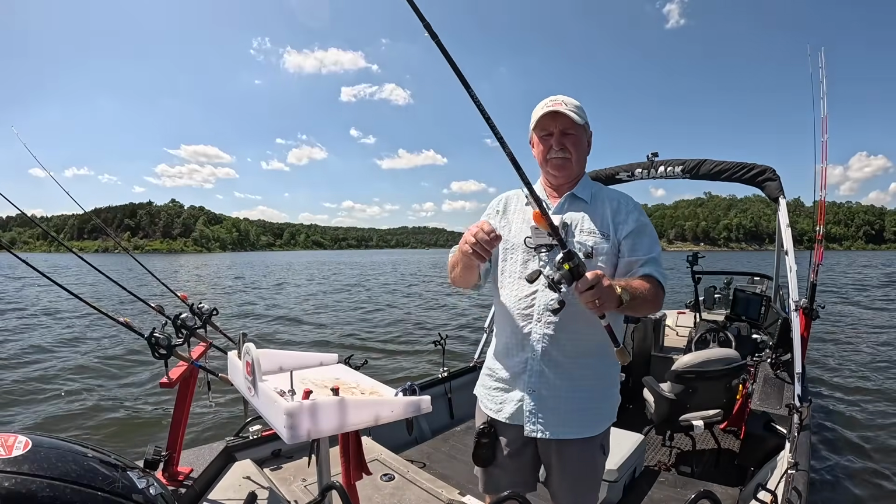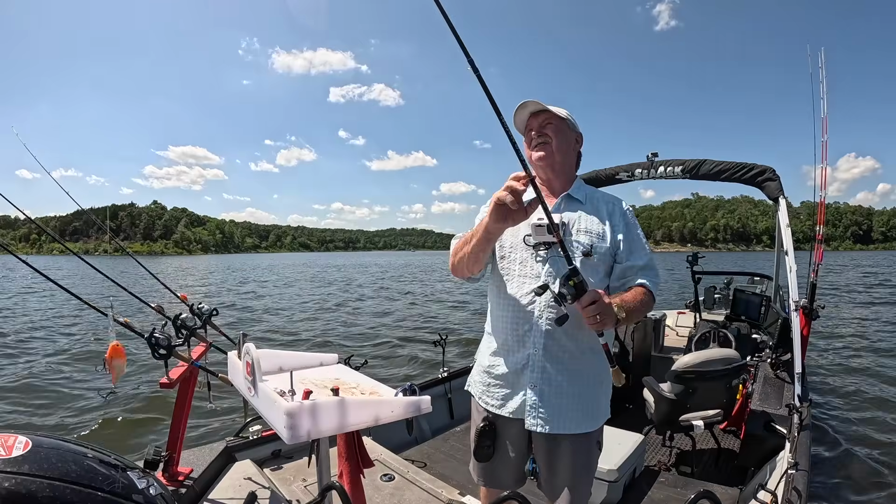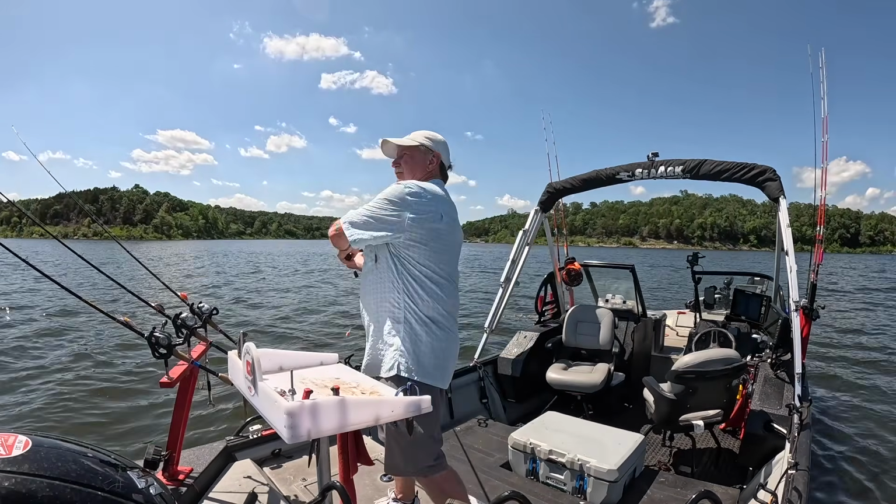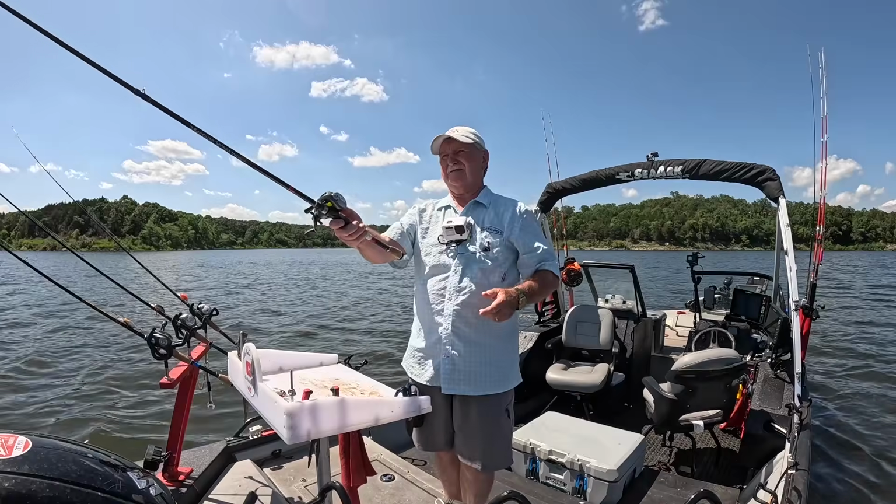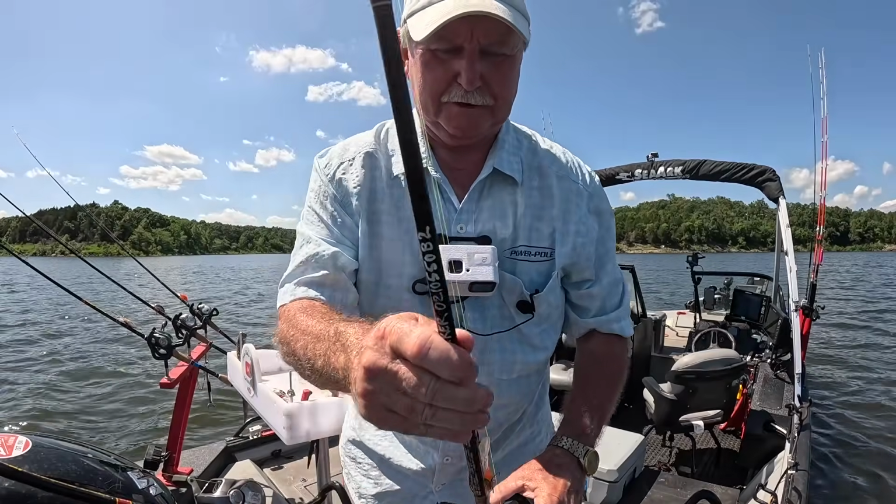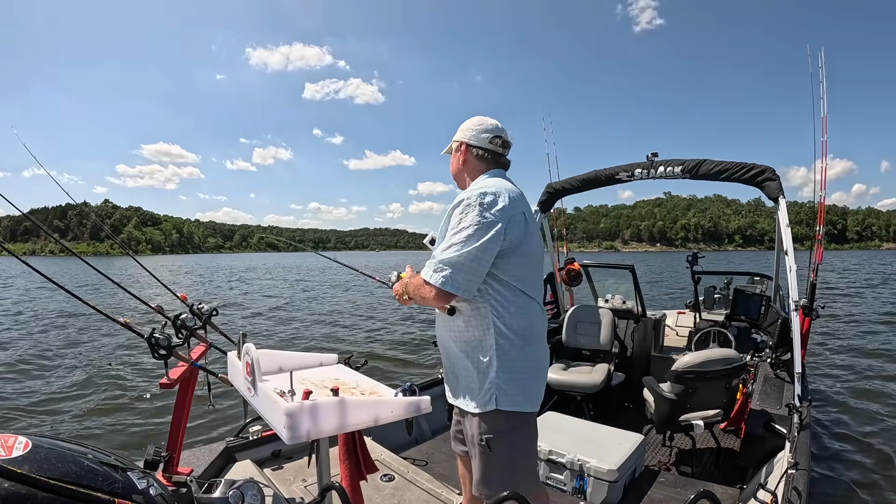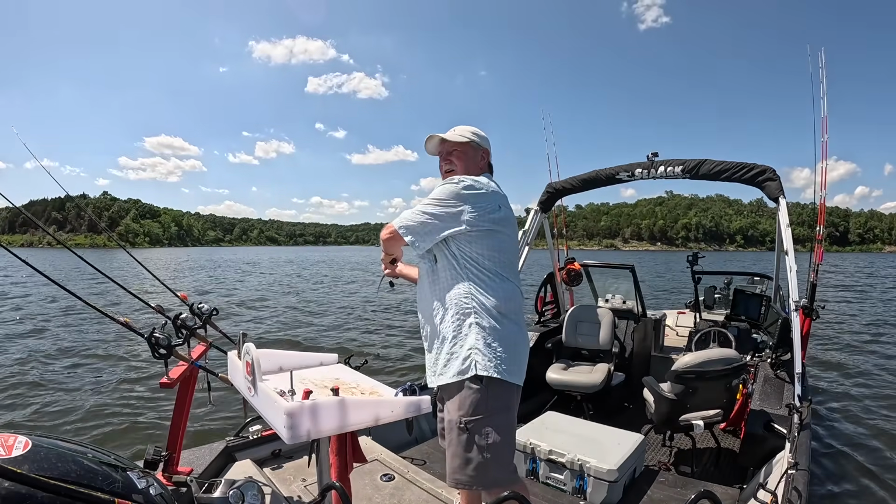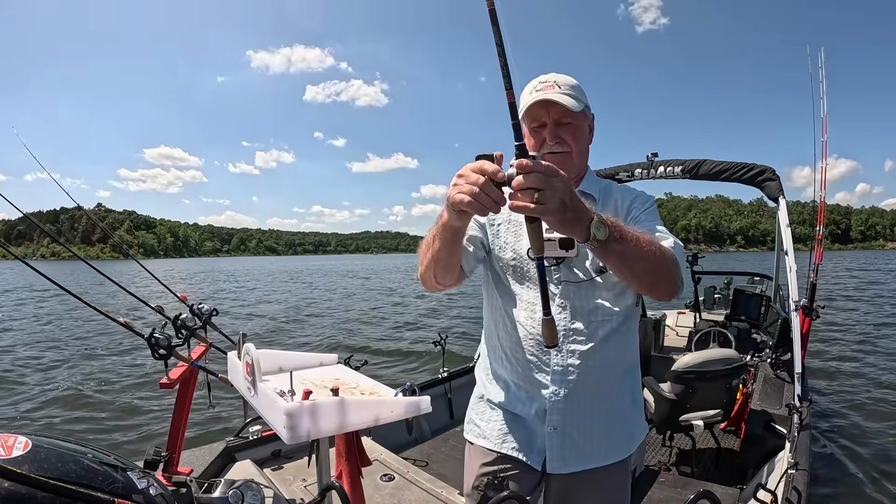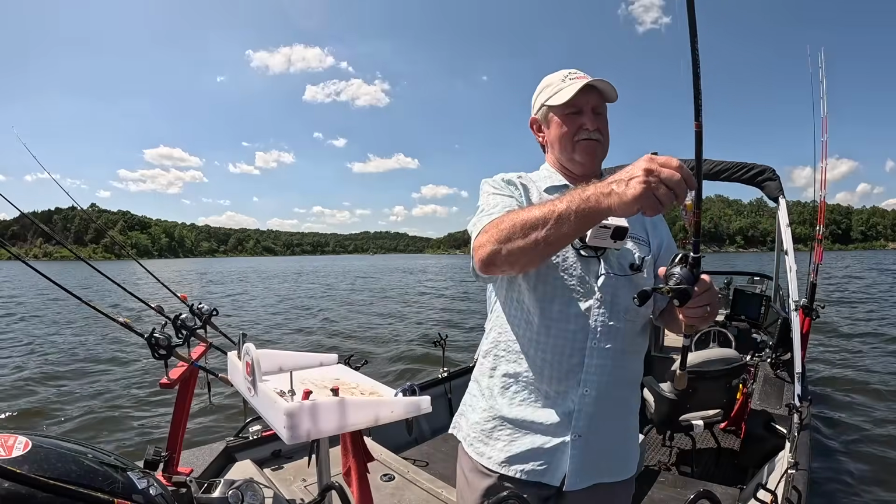All right, folks, we've made a move. I'm gonna be going downstream and with the wind, although there's not much wind. This water looks good here too. I'm a little further upstream than I was in the Grand Arm, and it's still good. I'd say I'm at the mid Grand Arm.